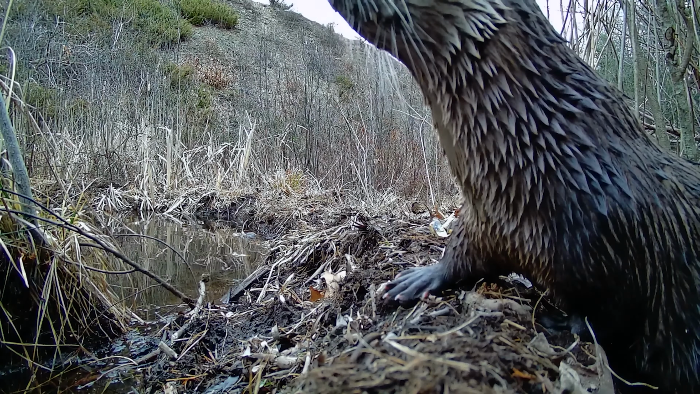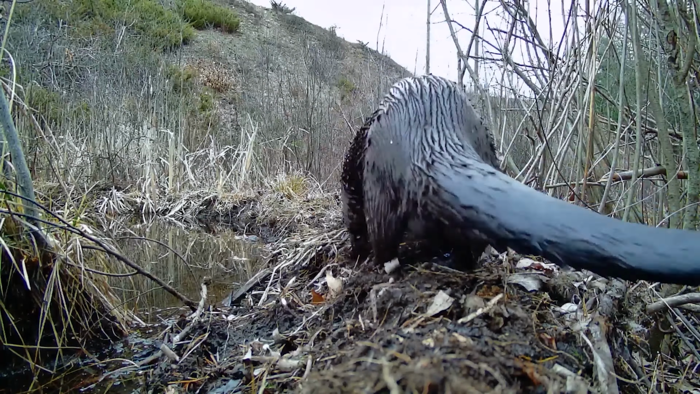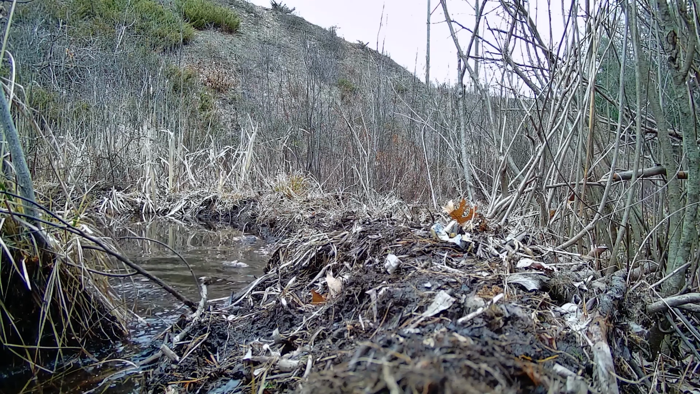Now my goal for the trail camera at this site is to document predation or predation attempts on the snakes during spring emergence, so stay tuned.